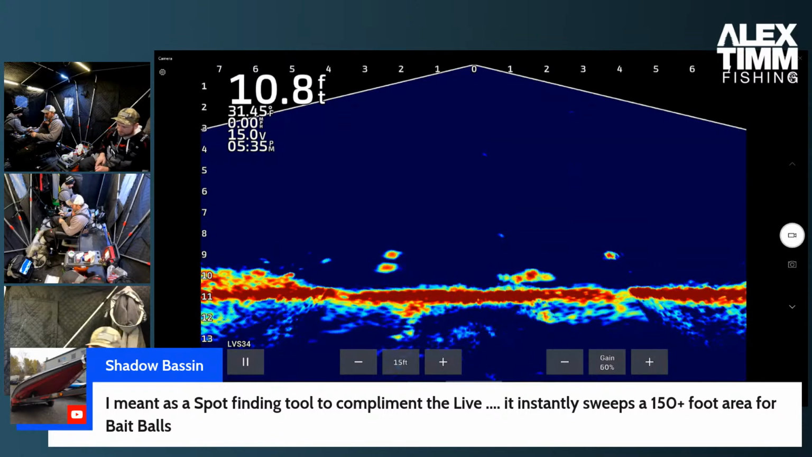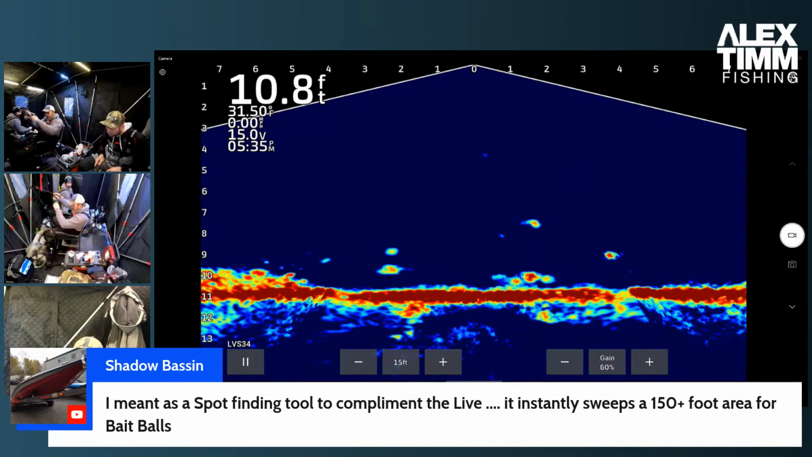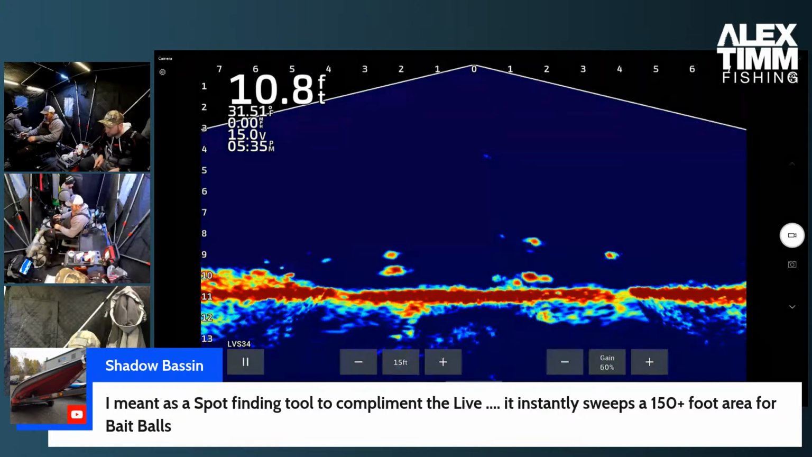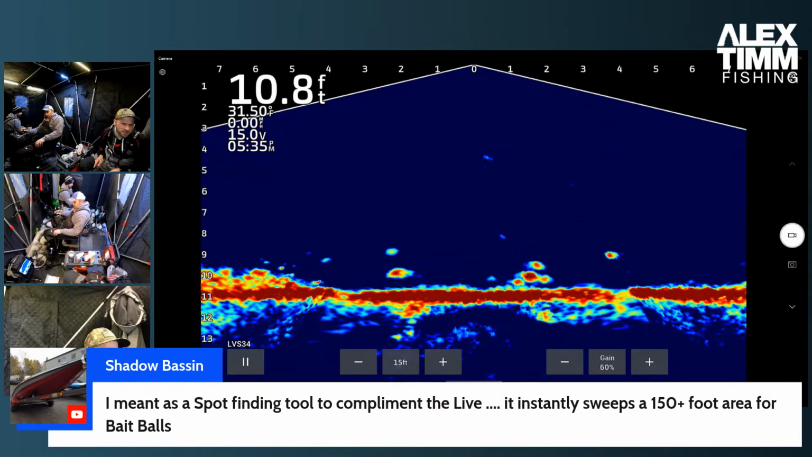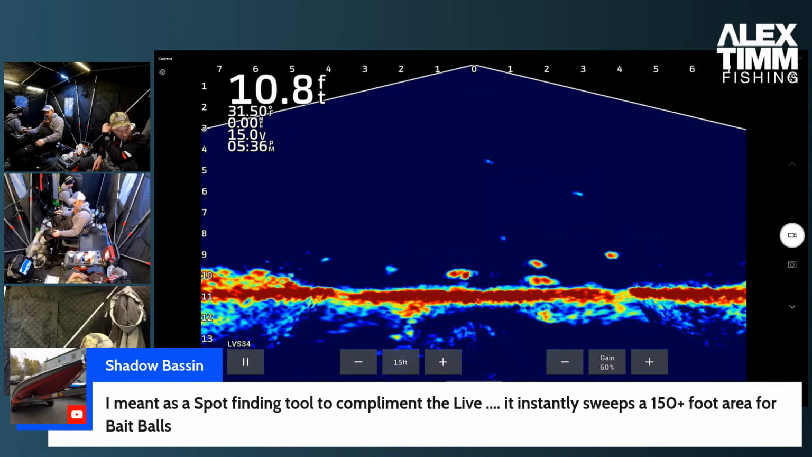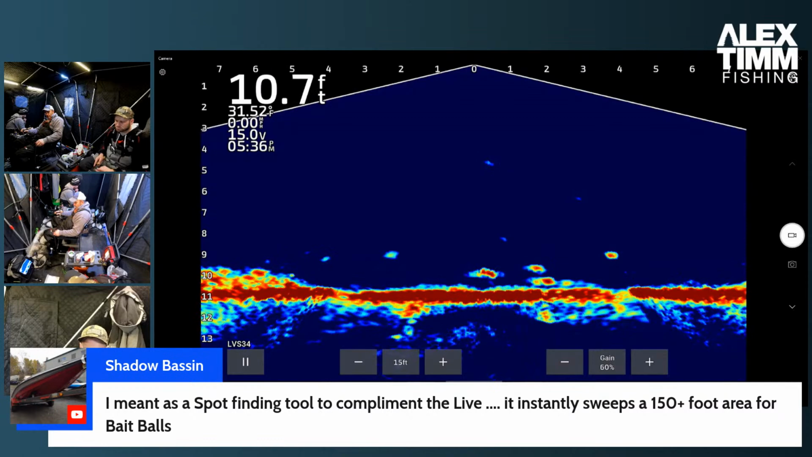I meant a spot finding tool to complement the Live. I've got a fish on me. You pay attention to fishing. Spot finding tool to complement the Live. It instantly sweeps 150 foot plus area for bait balls. Yeah, that's not a bad idea. If I could have both, I probably would. I can't imagine though that Garmin's not already thinking about a way to do it. That way I don't have to have both screens here at the same time. Hopefully I can switch in between. Maybe they'll have like a Livescope plus 360 and you can have it all in one. I don't know. Probably not.